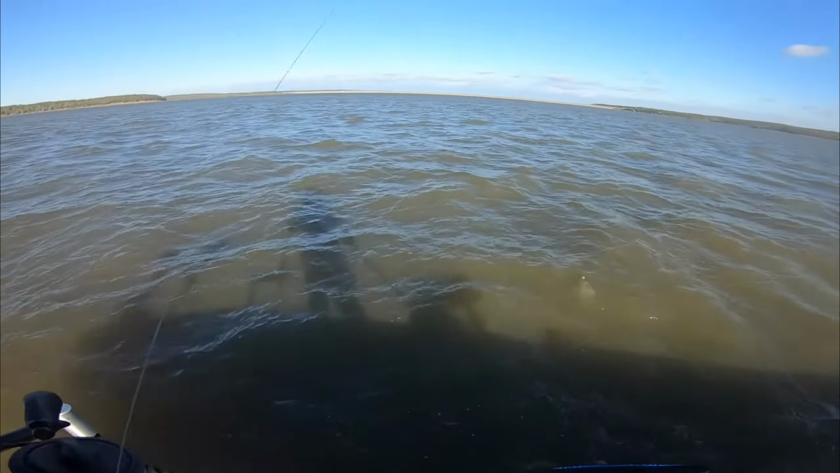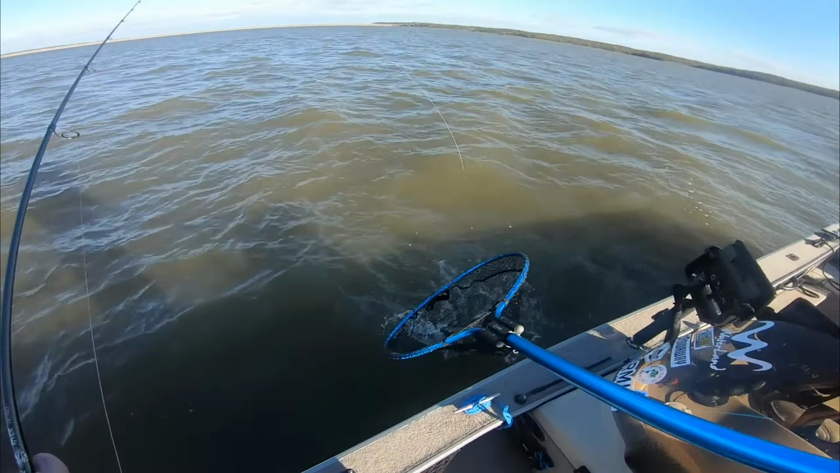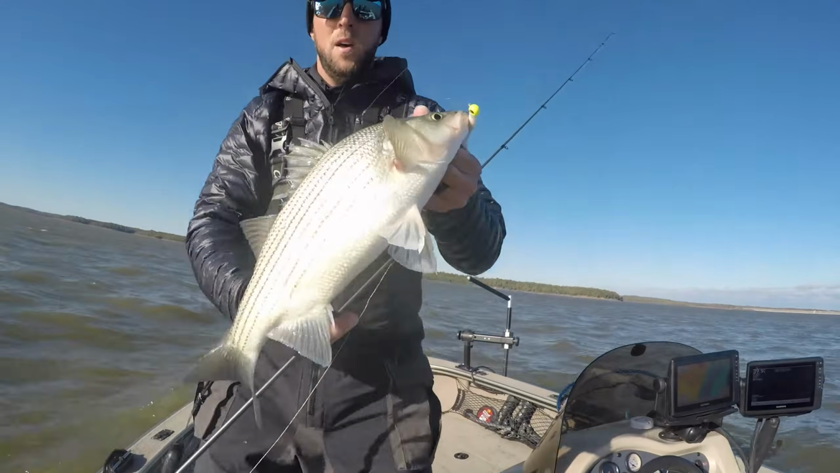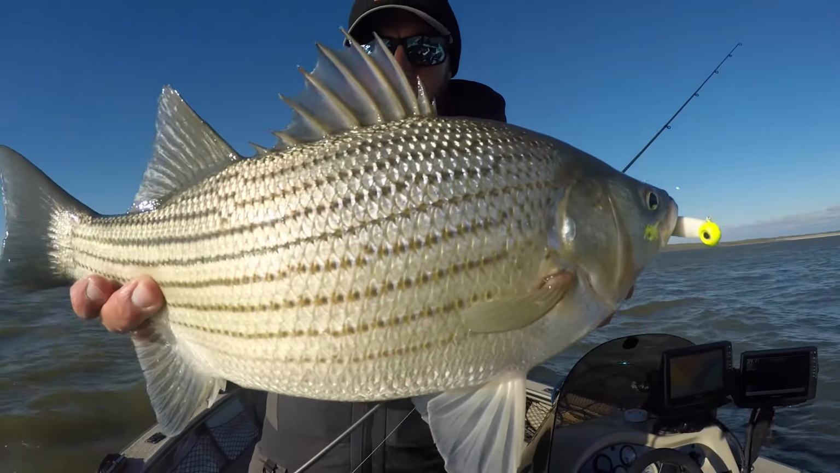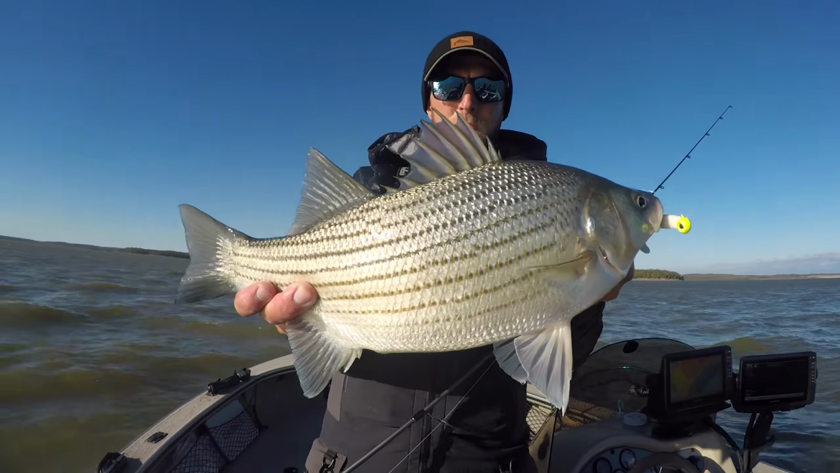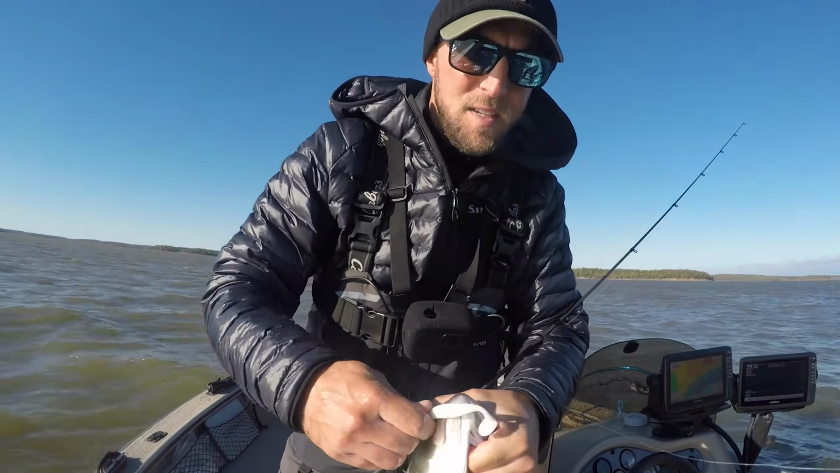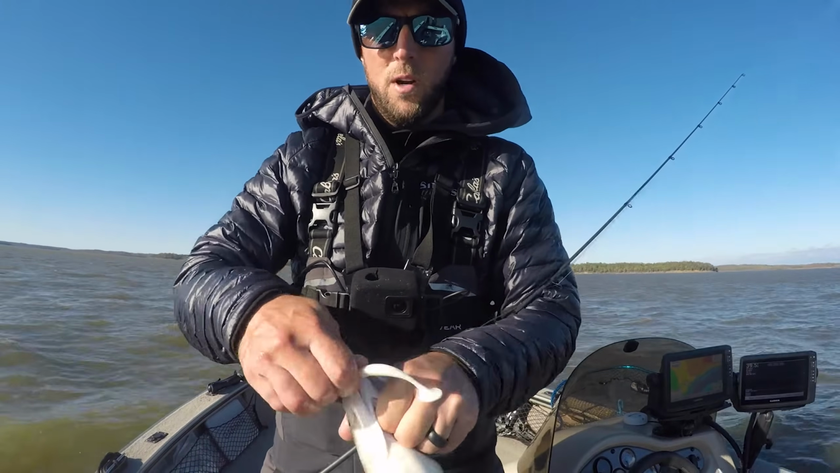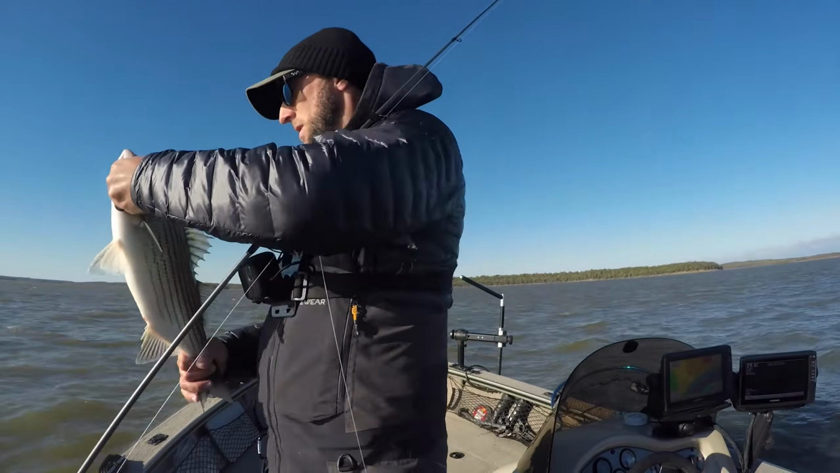Dude, turn your freaking head and get in the net. All right, another decent one here. Got that hammer tail right in the bottom of his mouth. Nice perky, starchy, cold water, 57.65 degree water. Wow, it got cold quick, but good thing is they're still eating.